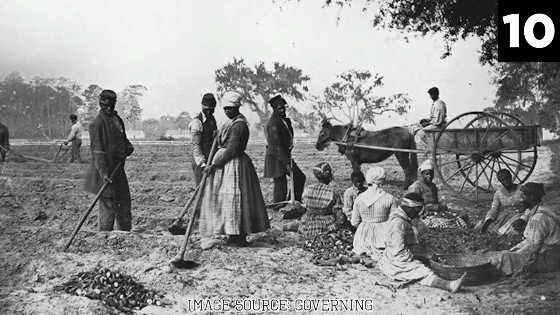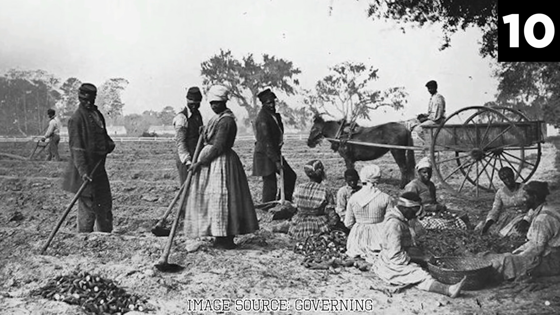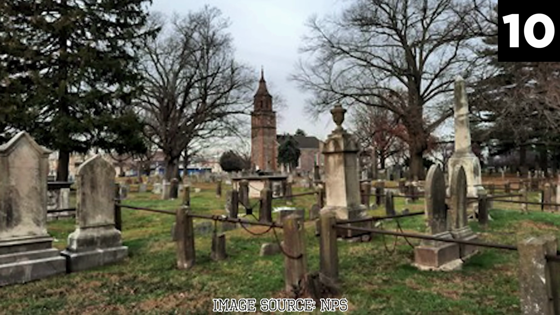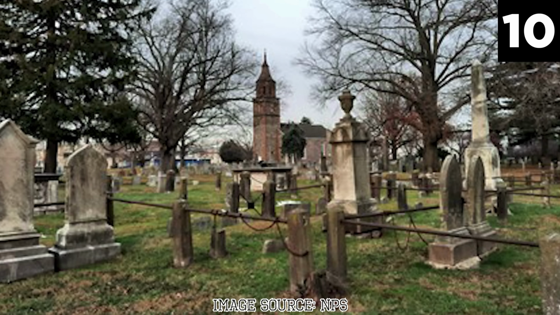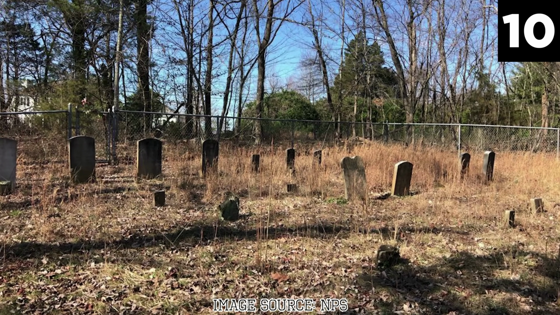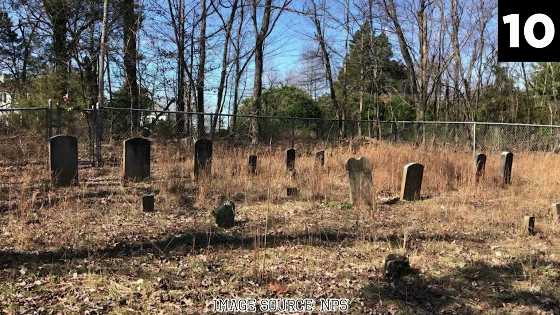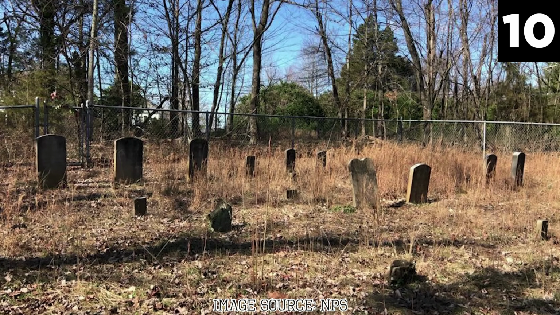These documents, along with oral histories passed down through generations, highlight the vital yet tragic role they played in sustaining the plantations. The cemetery itself, overgrown and neglected for many years, stands as a somber testament to their contributions and sacrifices. The connection between the cemetery and local plantations is further emphasized by the spatial proximity and family ties of the Carter family, who owned the surrounding land and the enslaved individuals buried there.